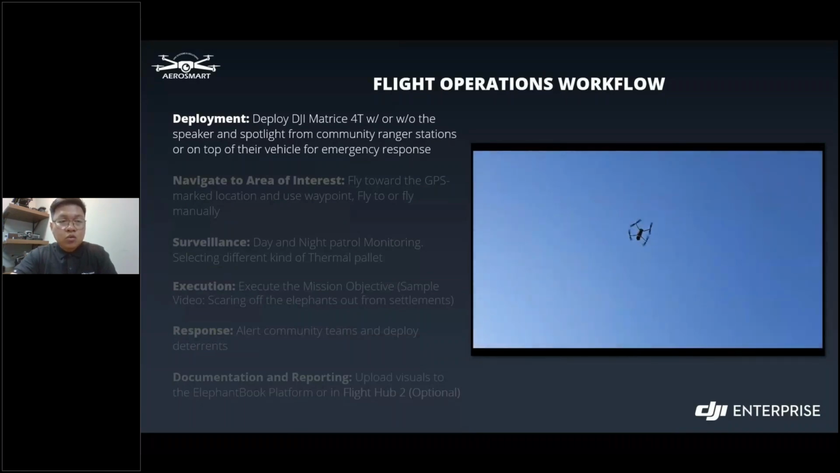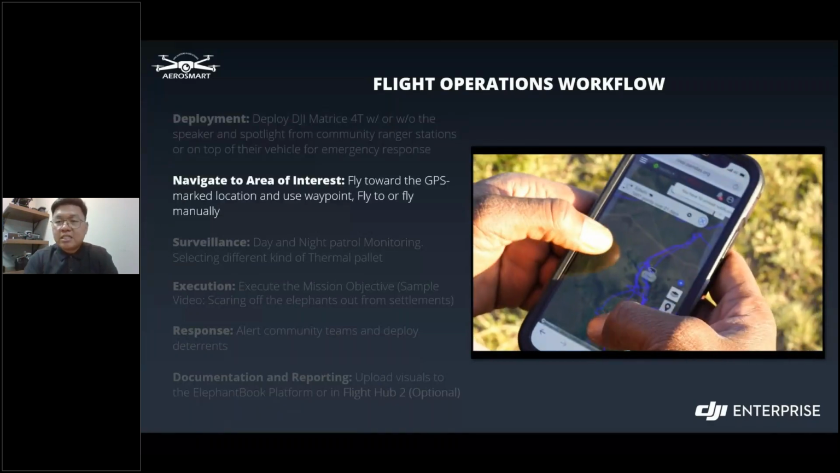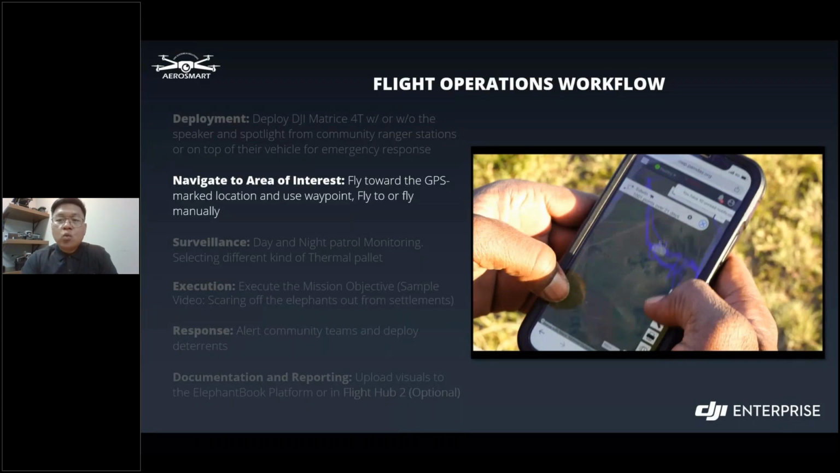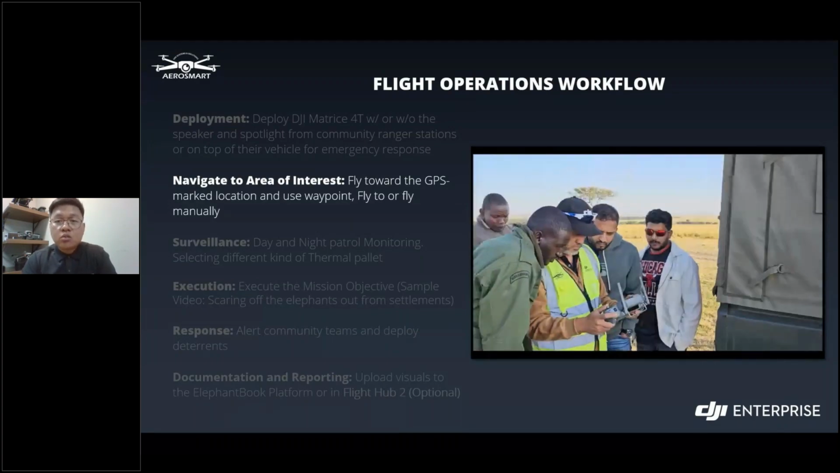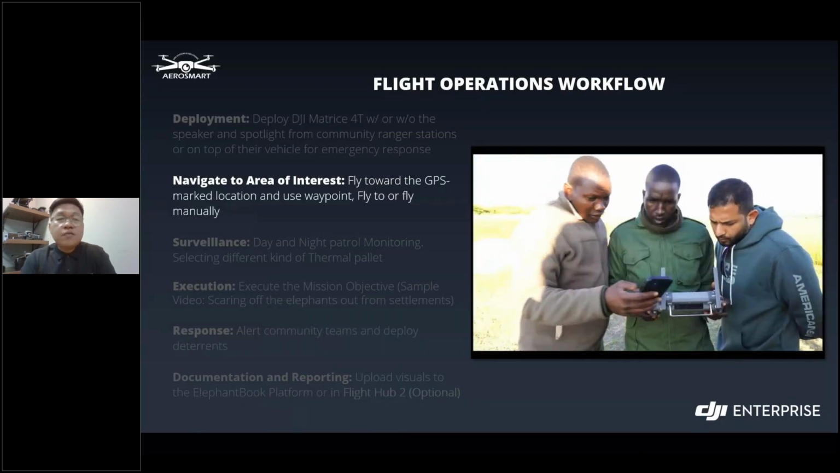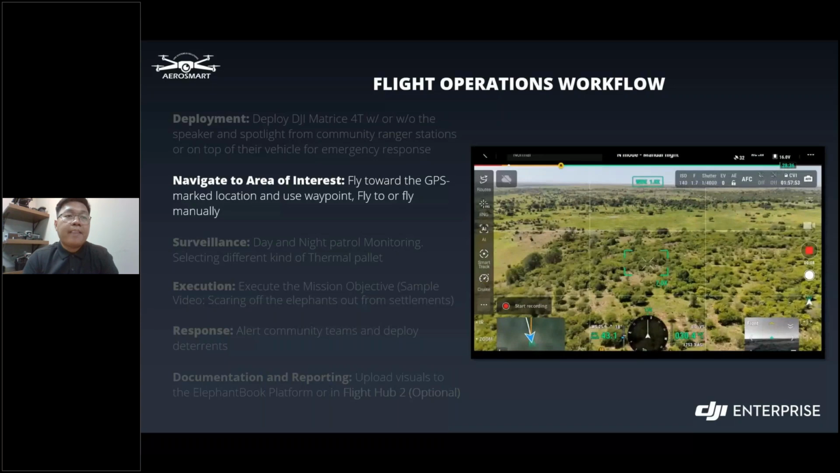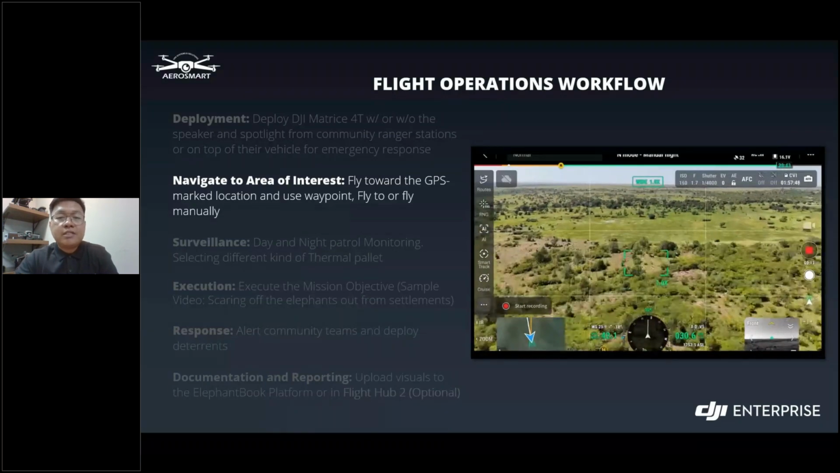Next, we need to navigate to the area of interest. So fly towards the GPS marked location and use waypoint or fly to, or fly manually. On this video clip, as you can see, we flew the drone manually to locate the elephant itself.